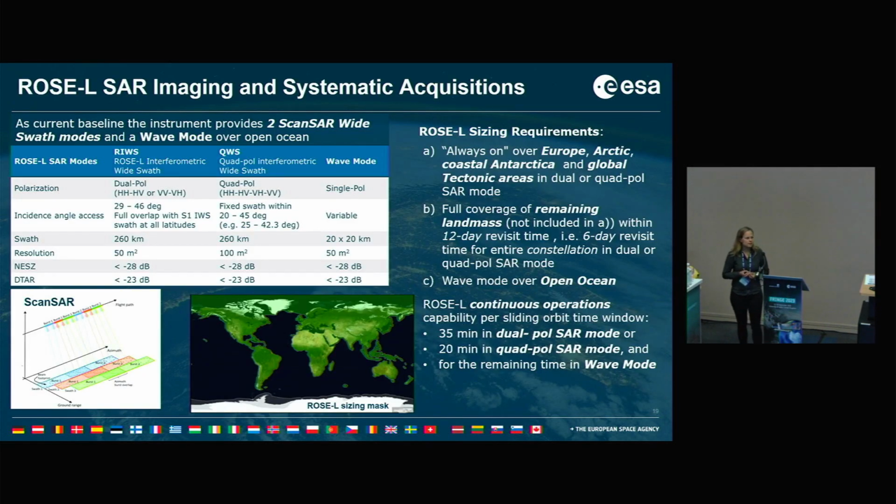So some information on SAR imaging and systematic acquisitions of ROSE-L. As current baseline, the instrument provides 2 ScanSAR wide swath modes and a wave mode over the open ocean. You can see here in this table the different modes, so the ROSE-L interferometric wide swath mode, the quad-pol interferometric wide swath mode, and the wave mode.